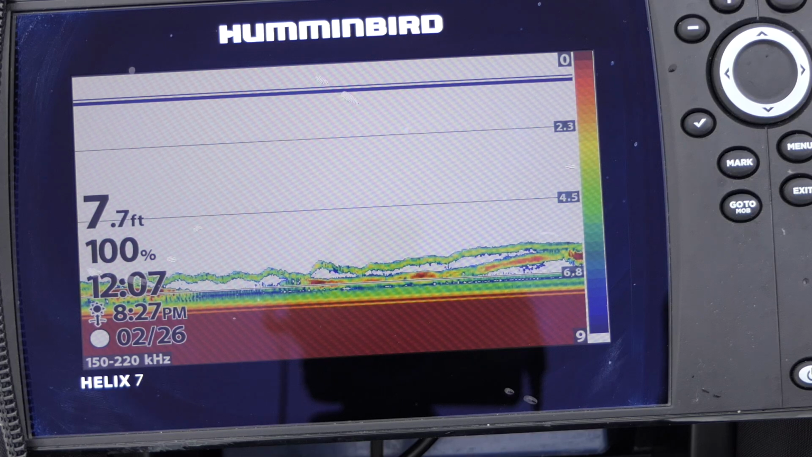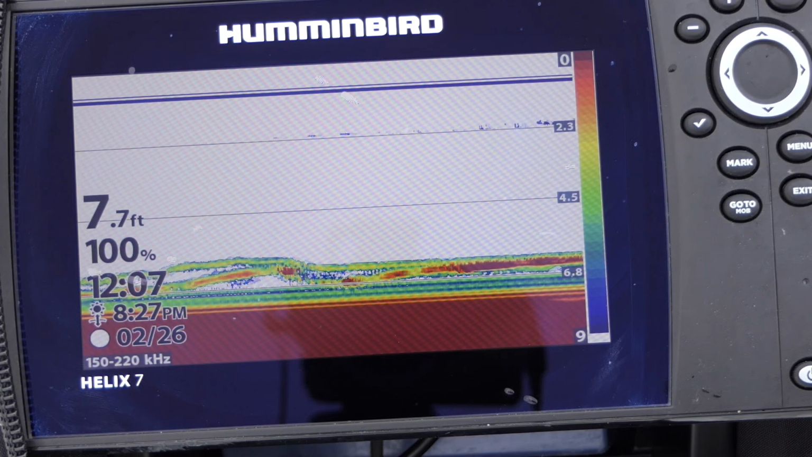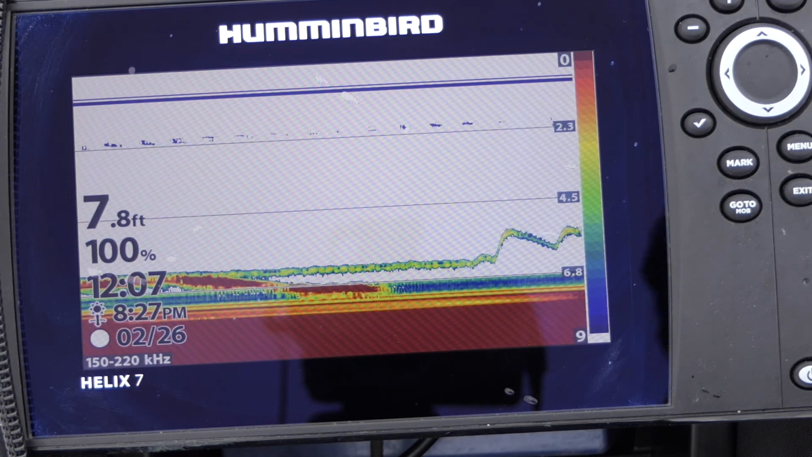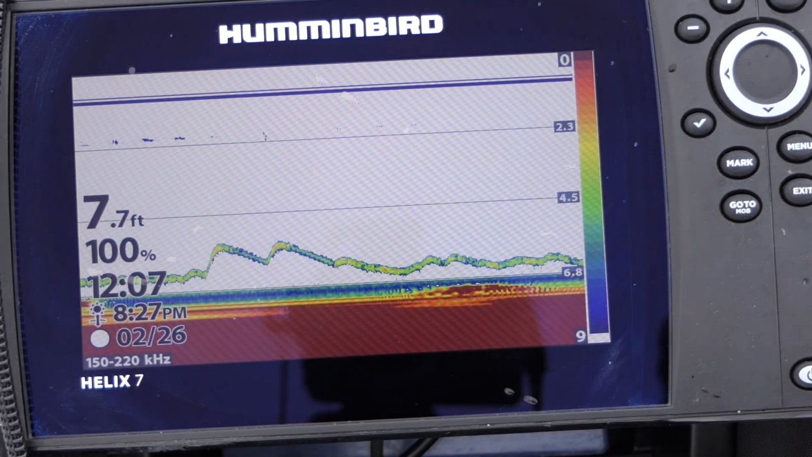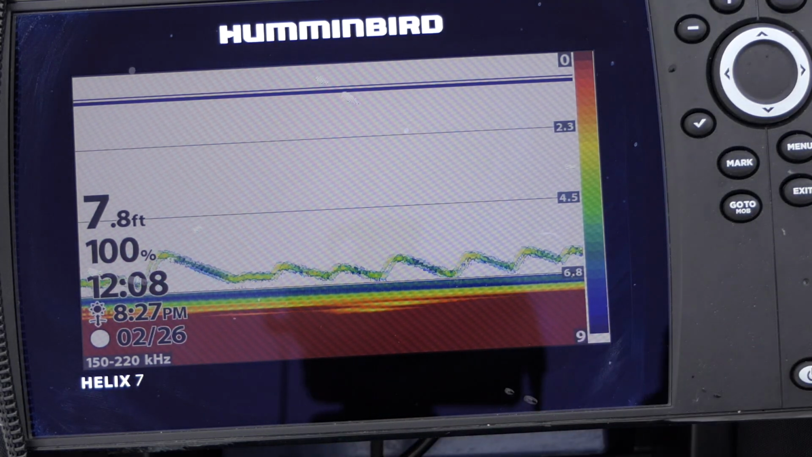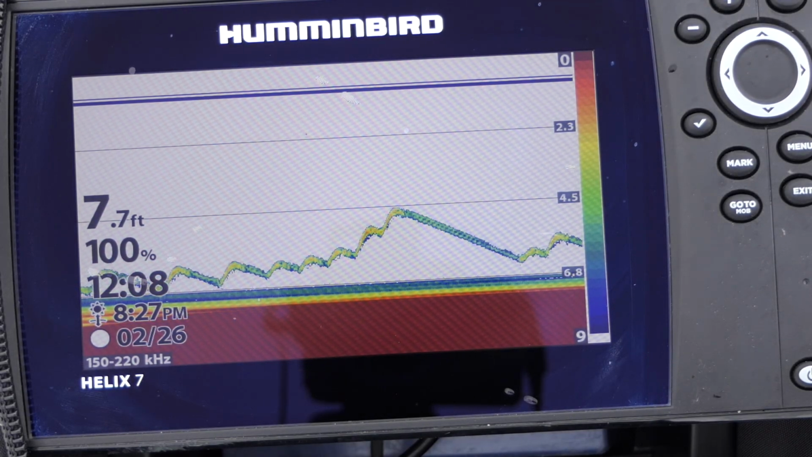Let's see if we can get him to follow it up. I'll drop it down in his face. He's looking at it hard. There's a nibble. And he's gone. You can see he swam down to the bottom and then disappeared from the cone. Oh, he's back. He's swimming along the bottom just below it. That's him right there. He's still along the bottom there a little bit on the end of the cone. Now I think he's gone.